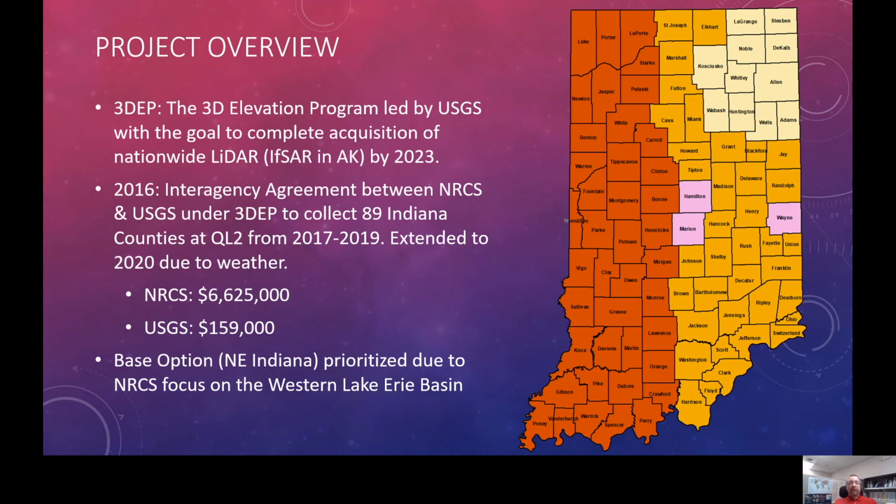The area in northeastern Indiana, shown here on this map, is an NRCS priority from the beginning of the project for the Western Lake Erie Basin. This was a priority for NRCS under the Great Lakes Restoration Initiative, and that's why that option has been called out as the primary product in this project, and it is referred to as the base option throughout this presentation and in general for the project. The remaining eastern counties are option 1 in the State Plane East Zone, and the remaining western counties, State Plane West, are option 2, respectively.